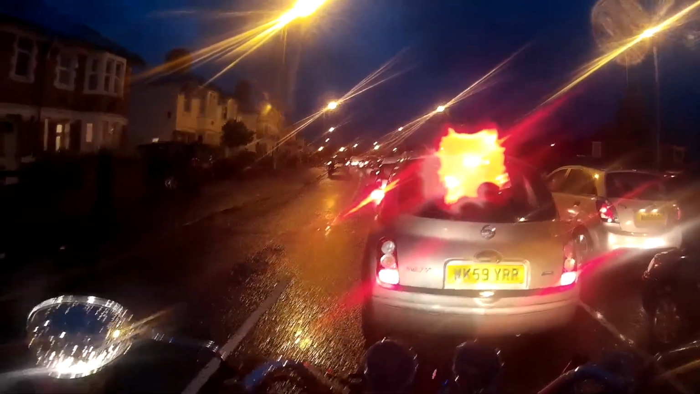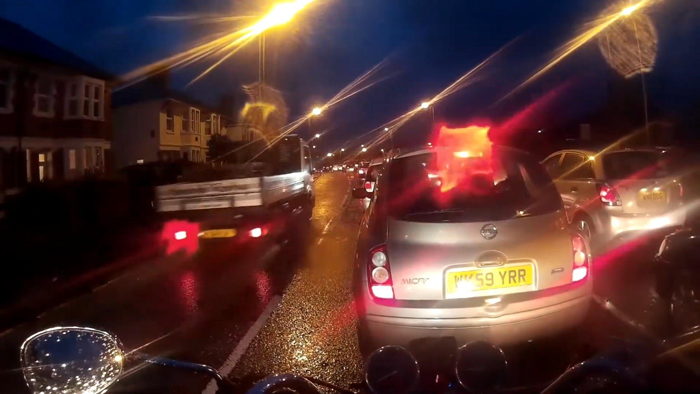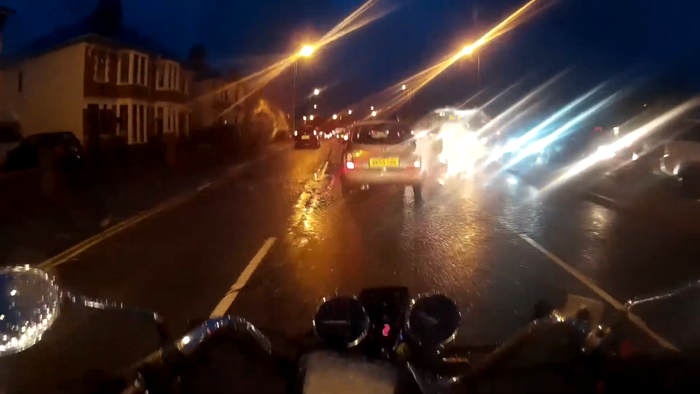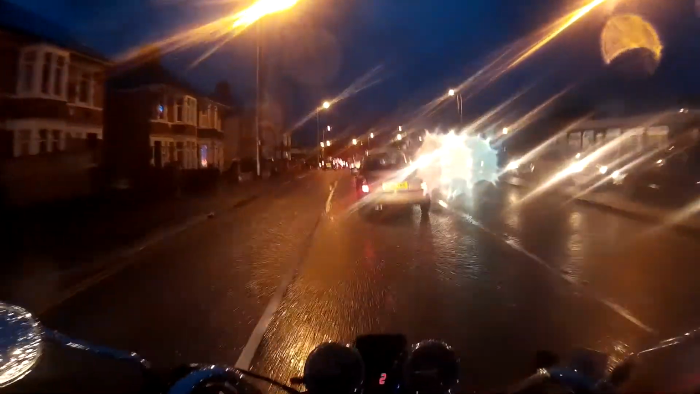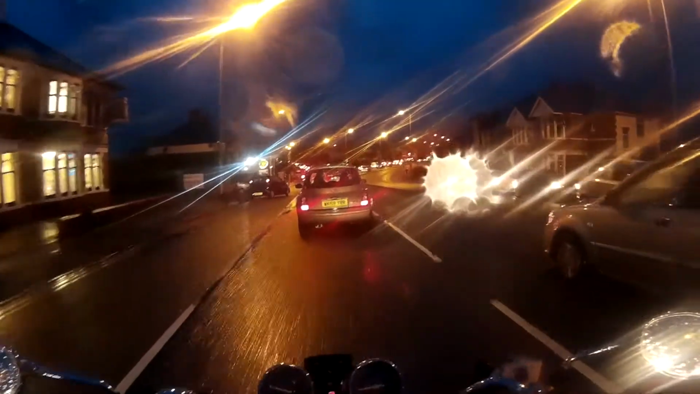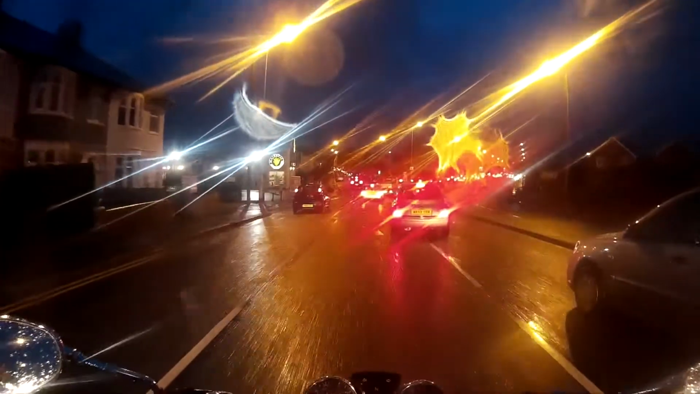I can't filter past here for the simple reason that I would have to filter on the outside, and that's fair enough, but then I would have to try and nip in front of these people to get back onto this side, and I don't really think that'd be a good idea. I don't think they'd let me in, to be honest. I don't want to get stuck out on that side of the road. Might change lanes in a moment, though. We shall see.